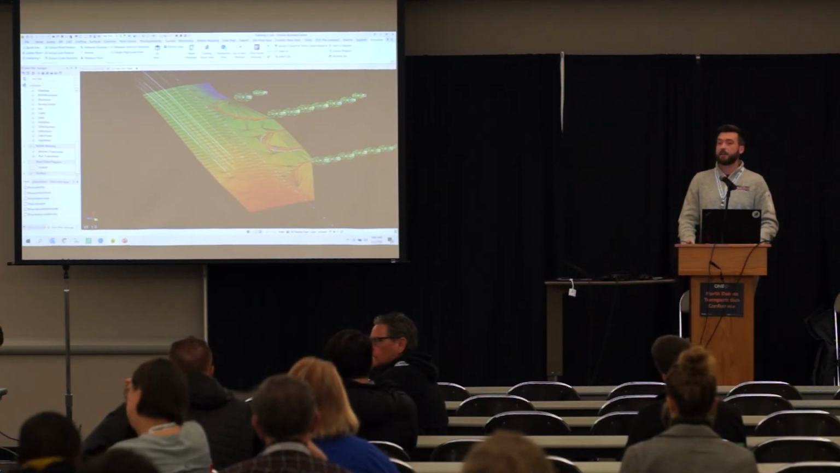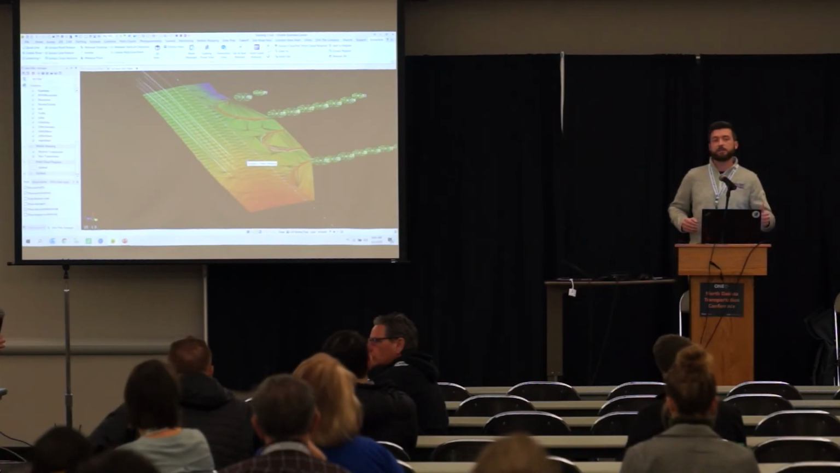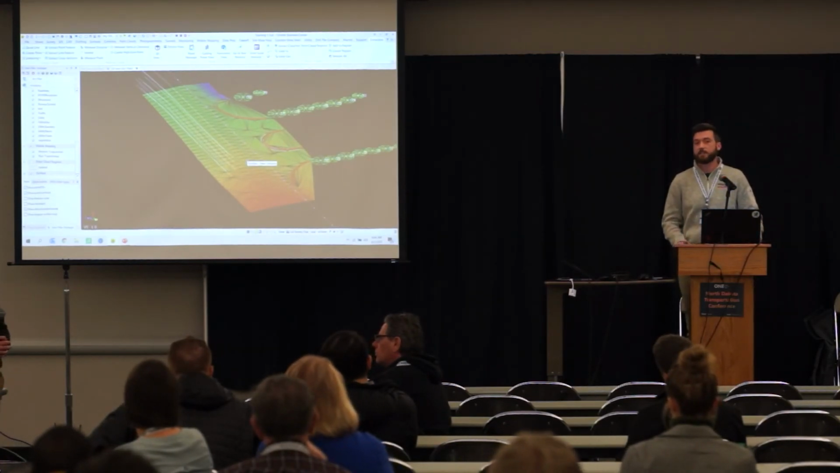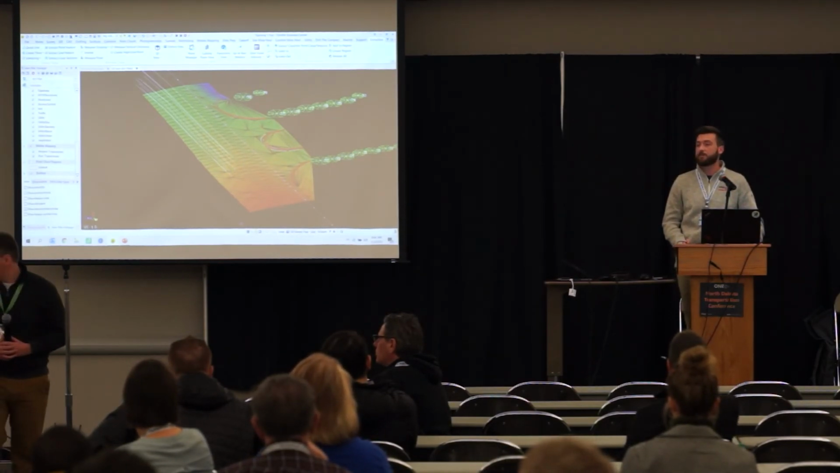Yes, dashed lines. Yep. So the question was, can it also draw the line work for dashed pavement markings? The answer is yes. So it'll go through and be able to detect those dashed pavement markings.